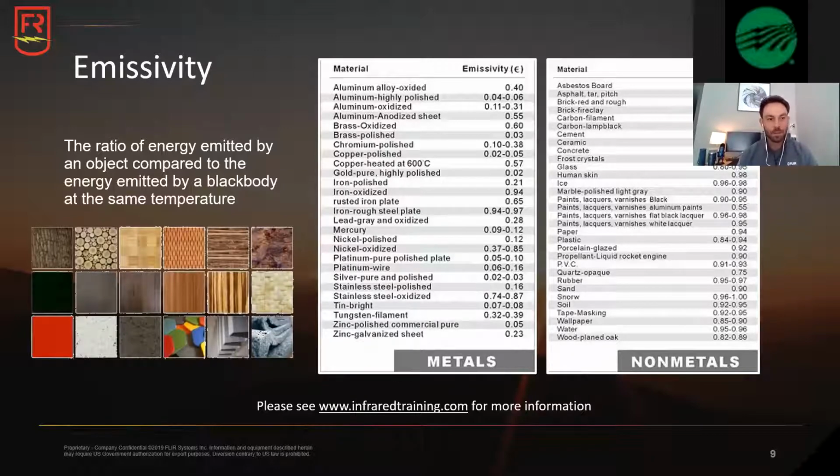Let's dig a little bit more into the meaning of emissivity, because again, this is a very important concept to understand for quantitative use cases like industrial inspections. As you see here, everything in our environment has a different known emissivity value. As a thermographer, you'll learn the techniques that measure emissivity in the field, but most of the time people are just going to refer back to this chart. We have metals versus non-metals, and the rule of thumb is that the higher the emissivity value, the higher the reliability on your temperature values. The lower the emissivity, the lower the reliability on the temperature values that you're going to have.